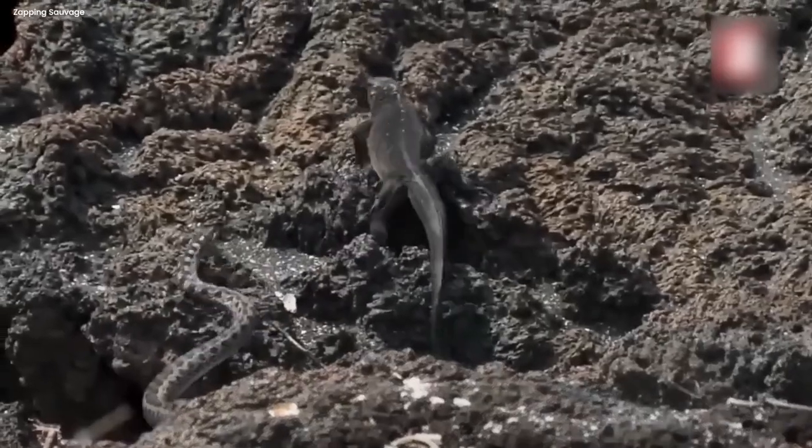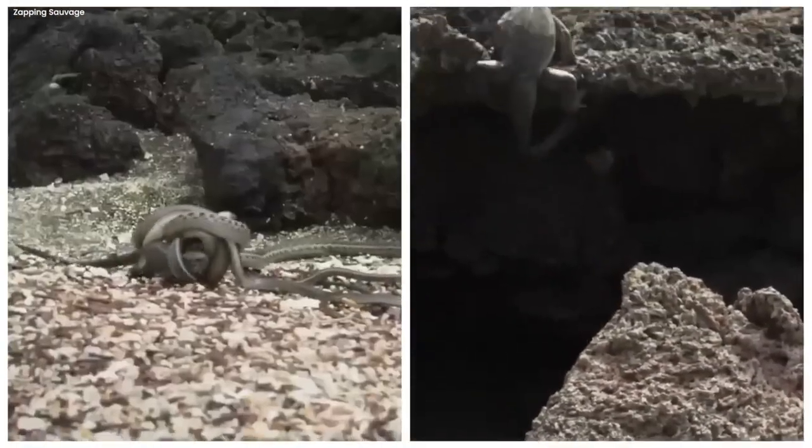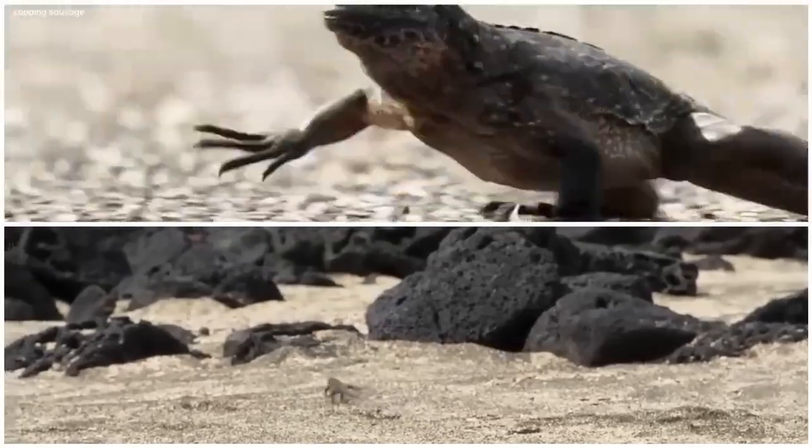This story shows the mystery of life's delicate balance, where survival and sacrifice hang by a thin thread. It's a captivating scene filled with nature's eternal struggle.